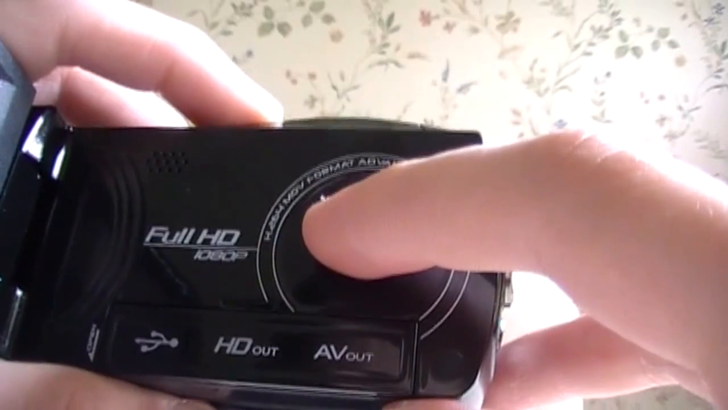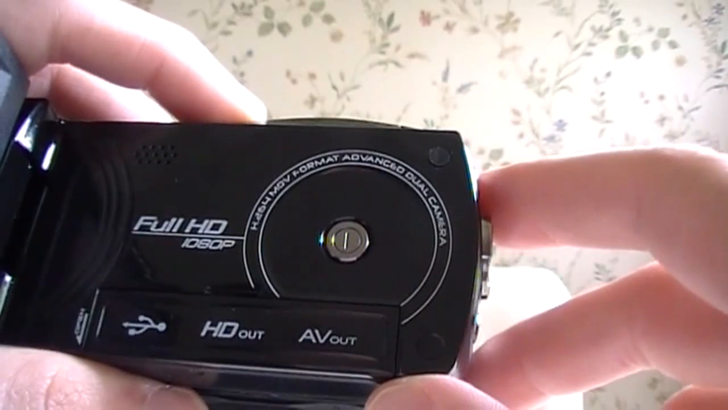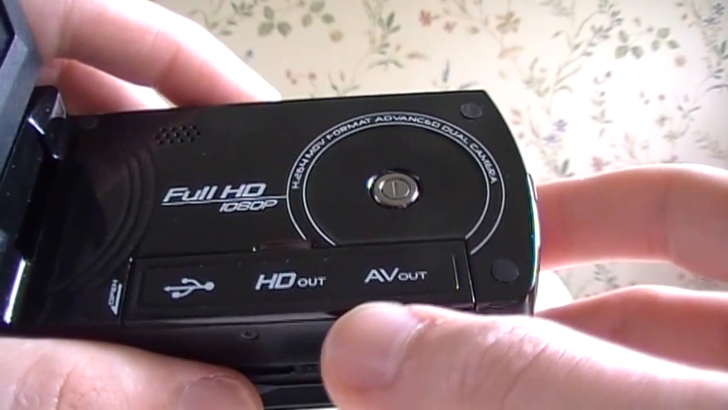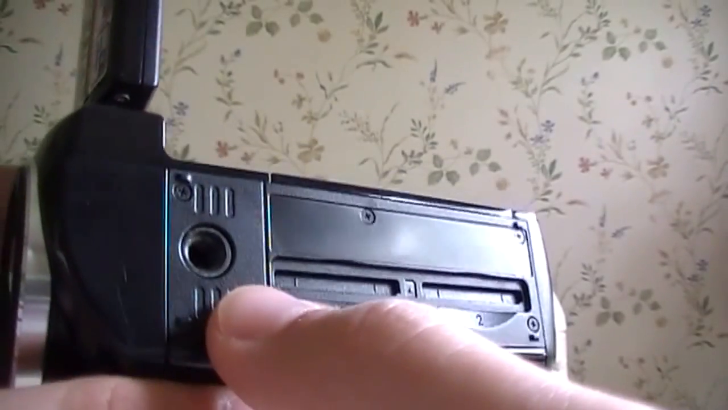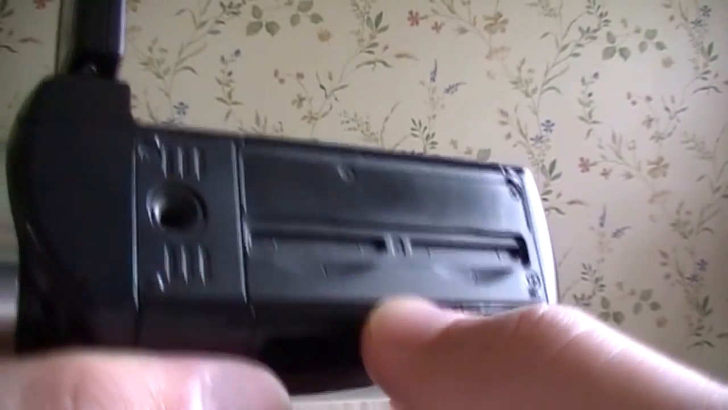So if you're using a Macintosh, you may run into some trouble getting these video files recorded by this camera to work. Although if you're using a PC, you should be just fine. Windows Media Player was able to play the AVI files just fine, and they also worked fine in Sony Vegas for video editing. On the bottom here is the tripod mount and dual SD card slots, which each support up to 32 gig SDHC cards.